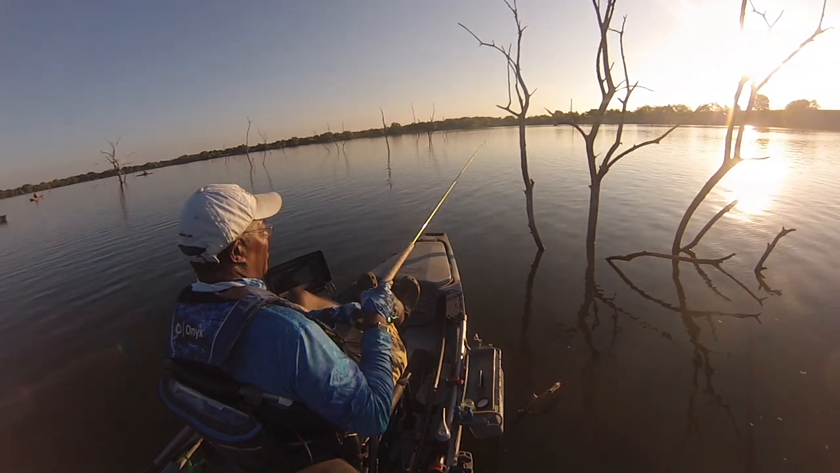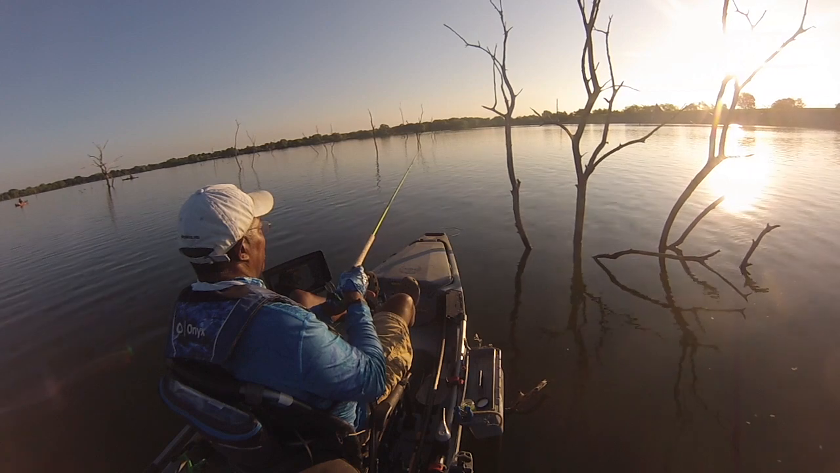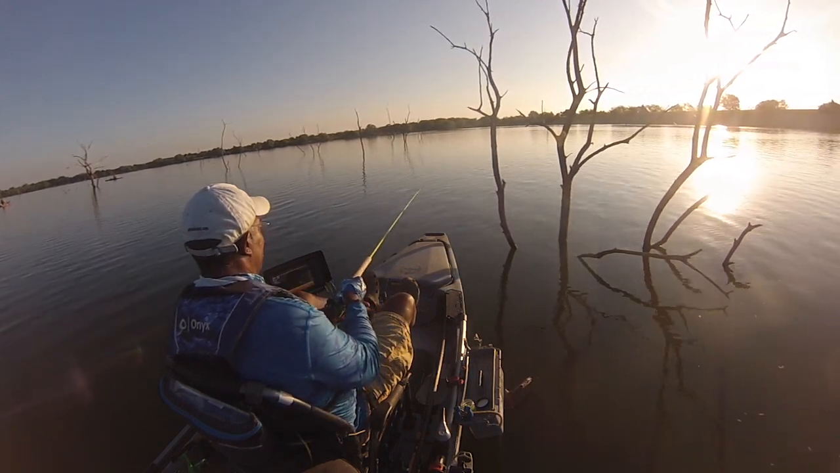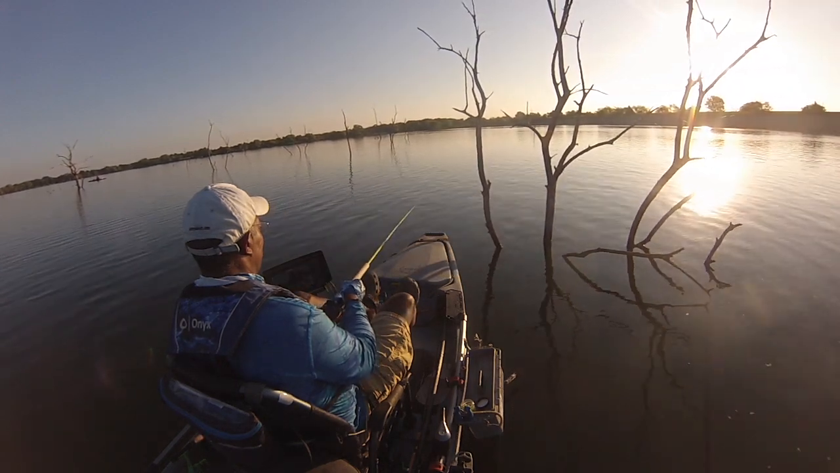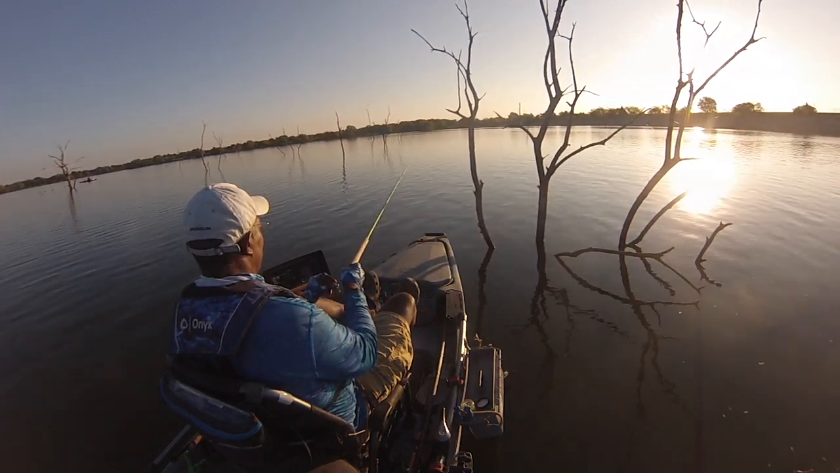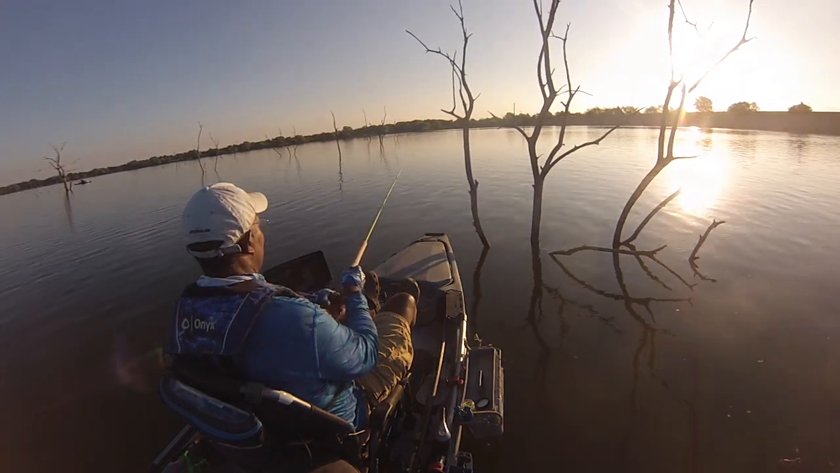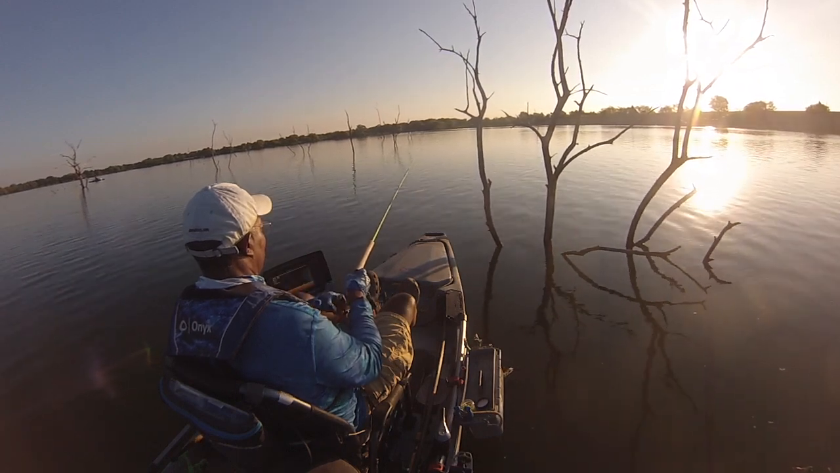In this one spot, I think I tried 3, maybe 4 different types of presentation of that jig, and every one that I caught there, it was on a different presentation. So it's going to be a hard day of fishing when there is no pattern.